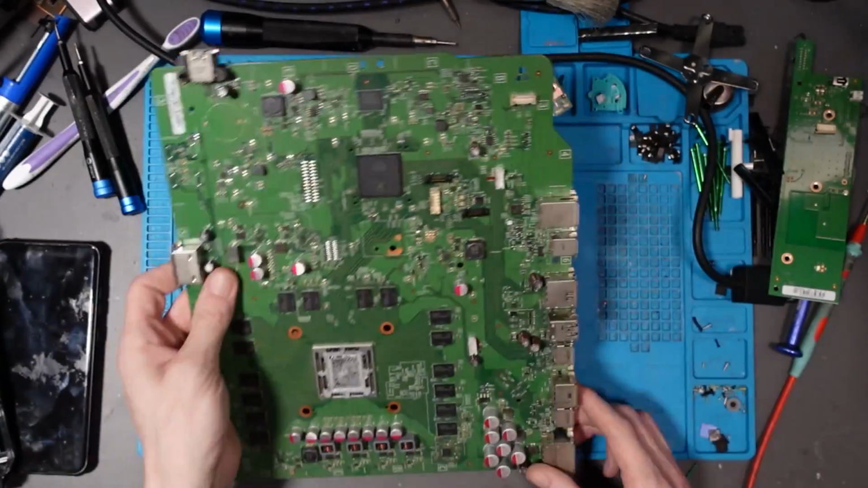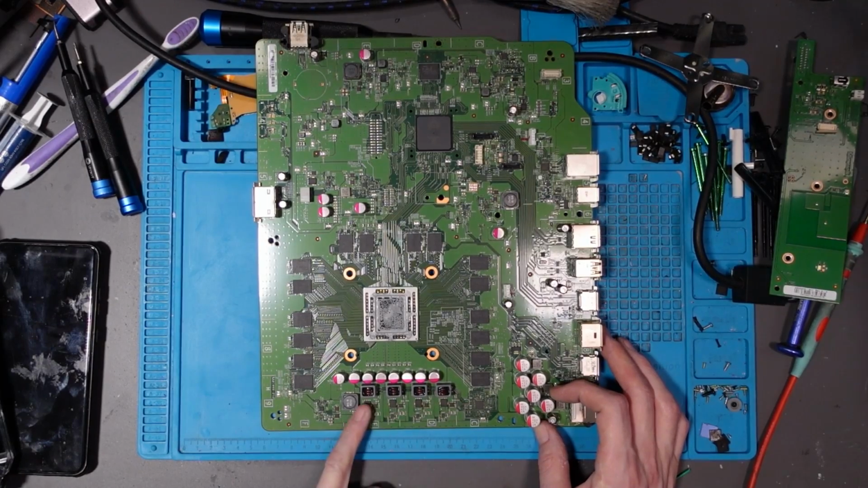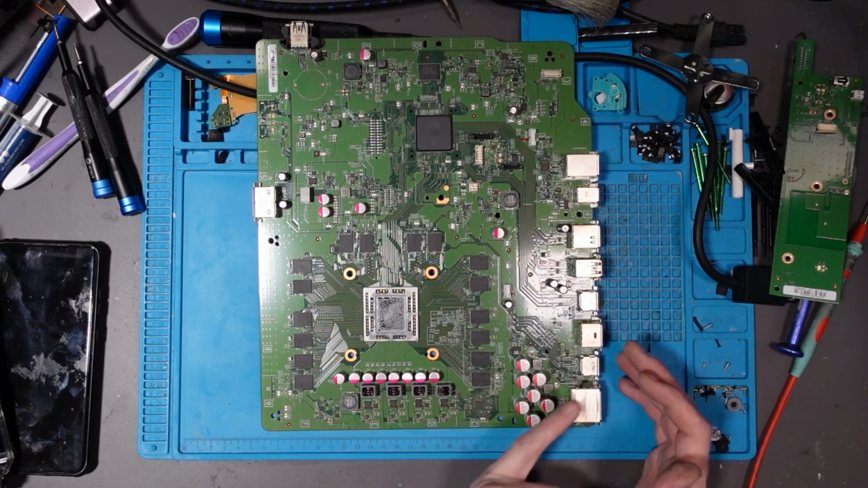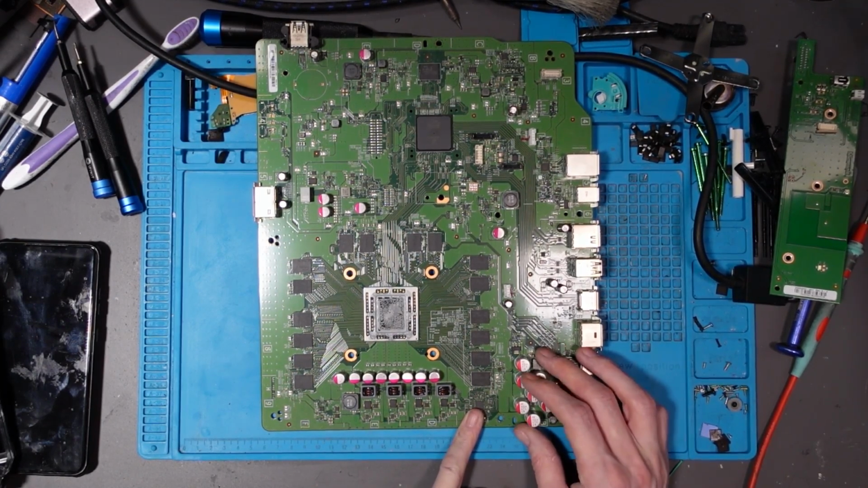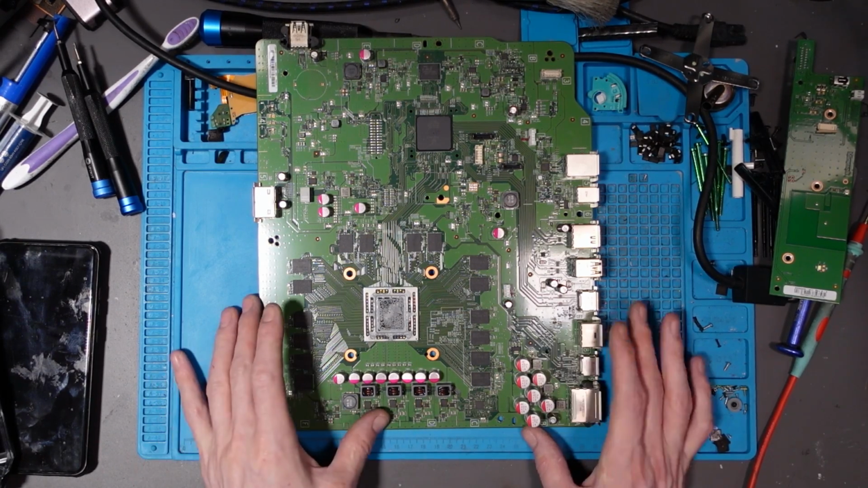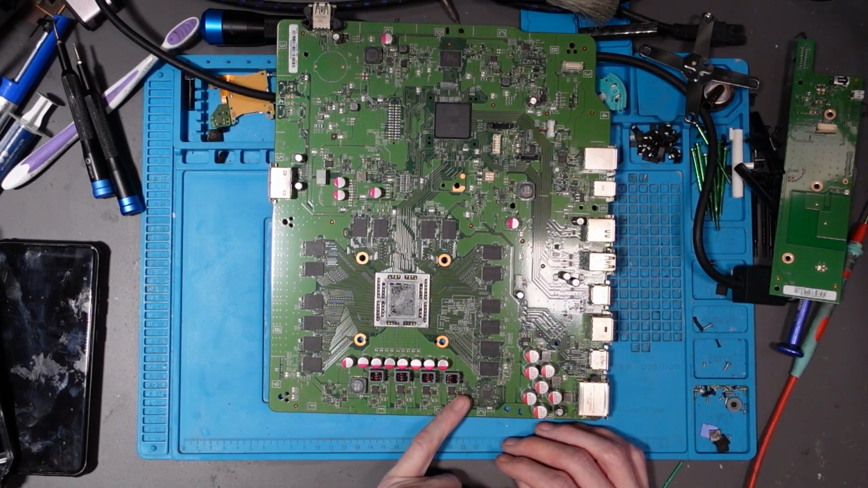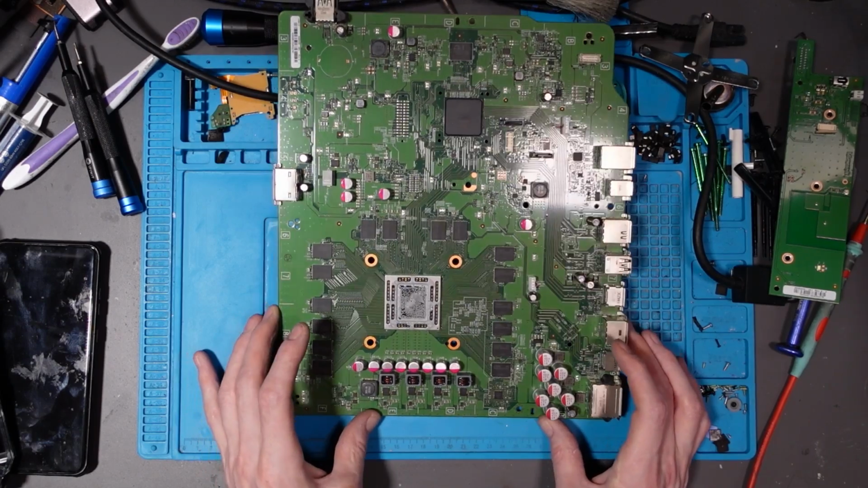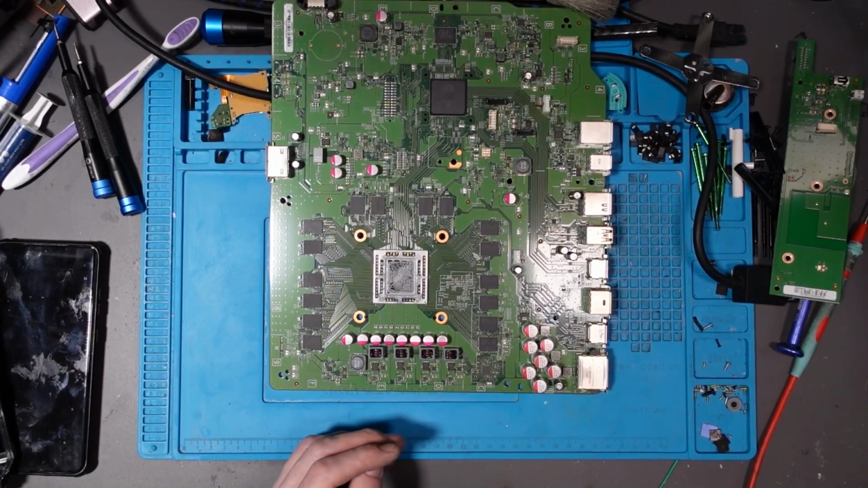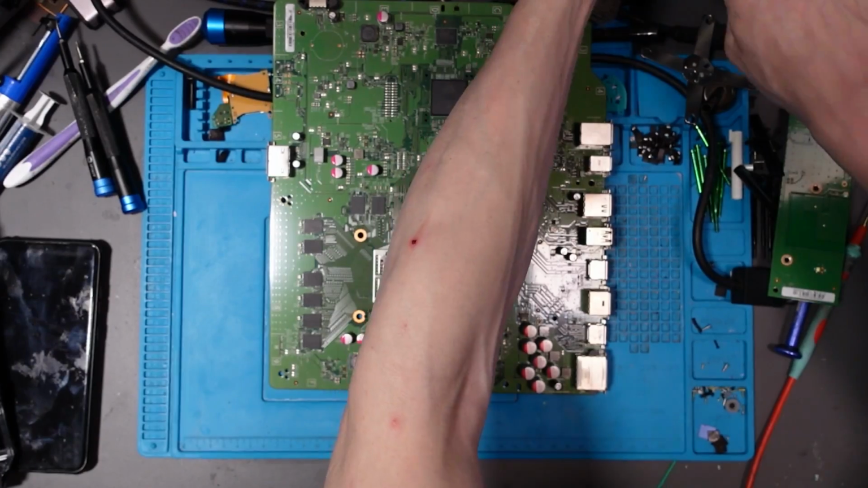There's a few things that I want to do. The first thing that I want to check is going to be this area around here. This area is basically the power management circuit, and we get power coming in. It goes through this chip here, the NCP4204, and then it goes to these MOSFETs and MOSFET drivers here. So that's where 12 volt comes in. What we want to do is check and see if any of these components around here are shorted to ground. And if they are, then the likely scenario is just replacing a MOSFET and being done with it. So we'll pop into the microscope and see what's going on, and hopefully we can figure this out. Hopefully it's going to be a nice simple fix.